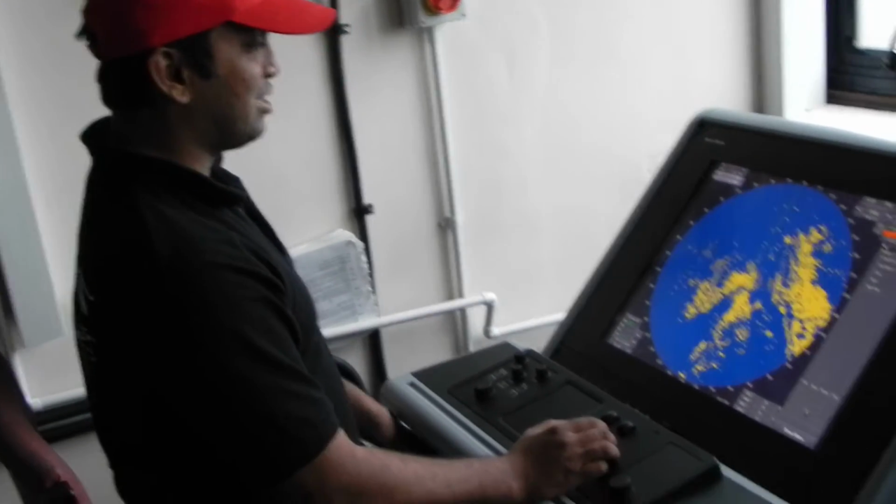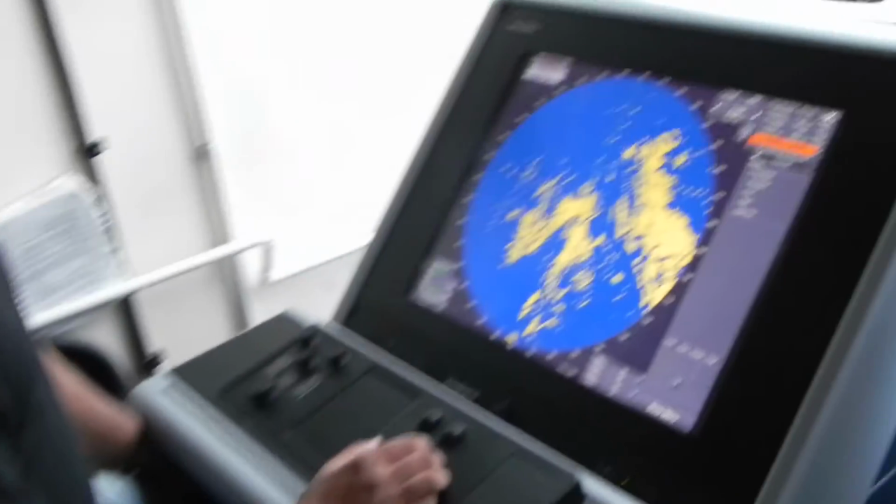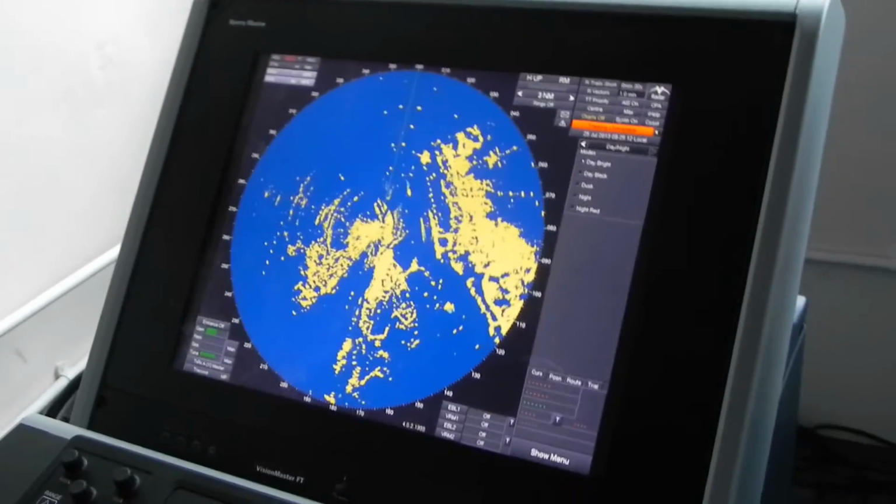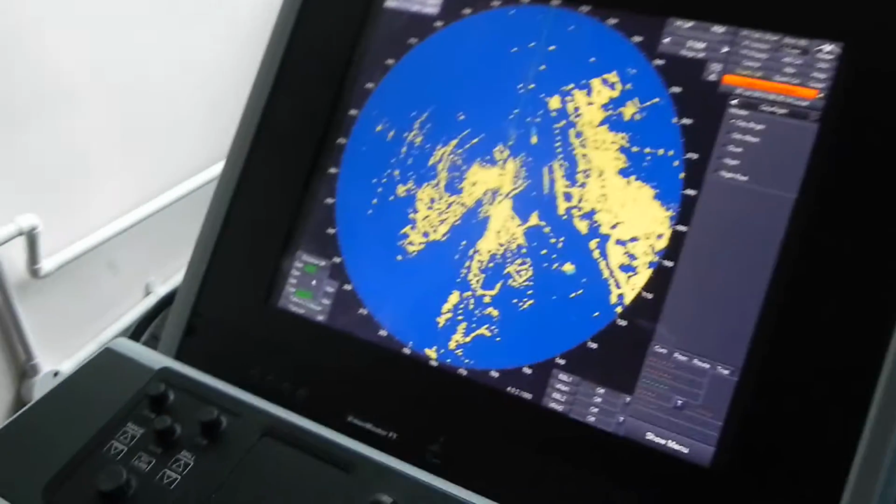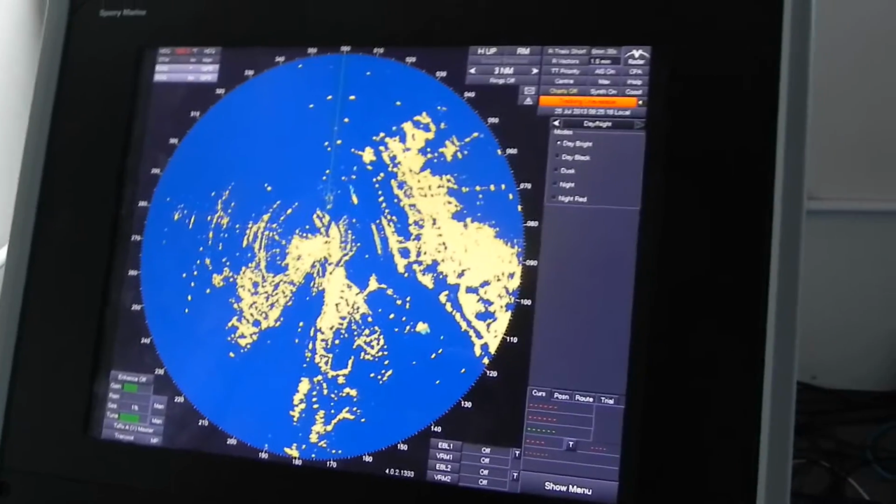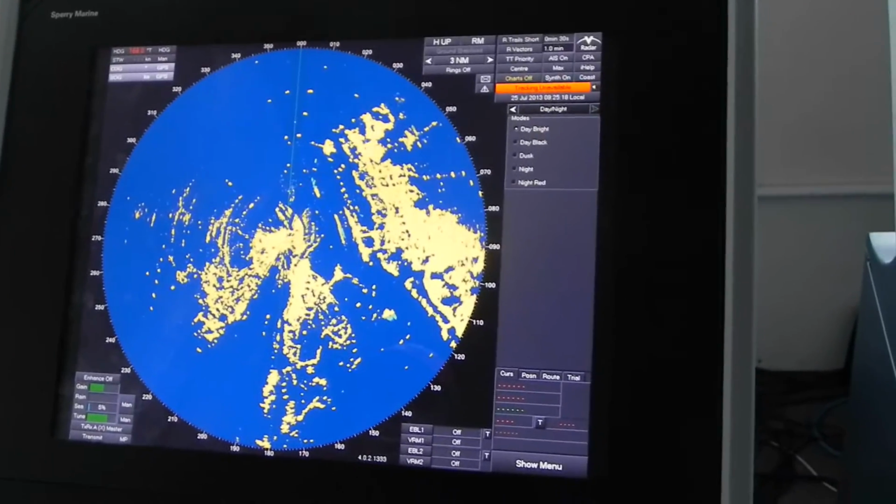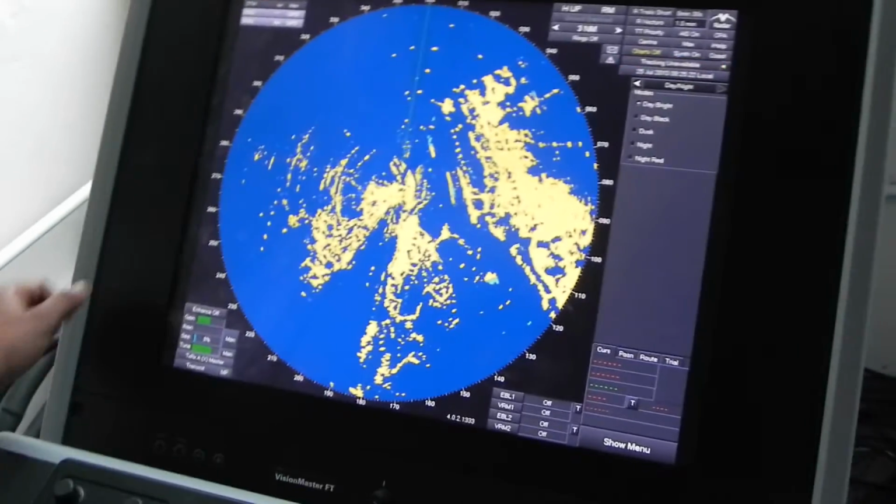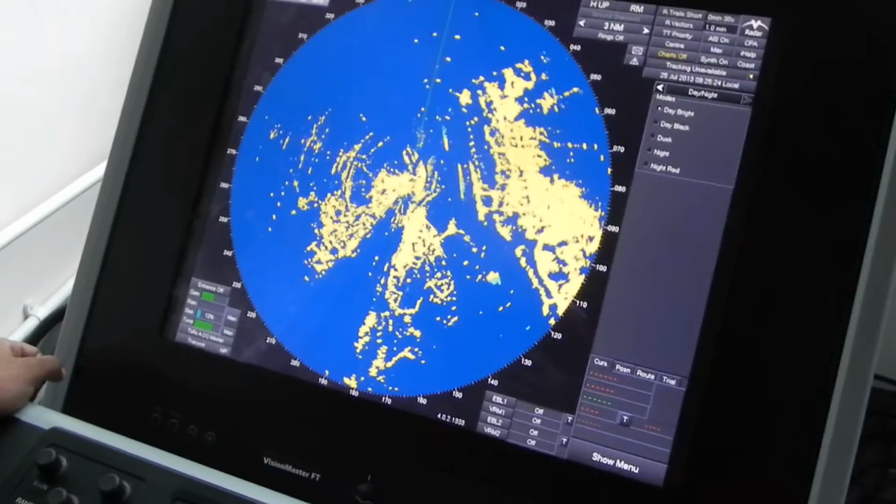Okay, here is the tuning. You can see the picture is very much clearer than before. Tuning looks fine. Then we have to adjust sea clutter. Sea clutter is only for the side lobes which are coming, these unwanted things which are appearing on the radar. It will suppress them. Just give some sea clutter control and then wait for a while, it will disappear.